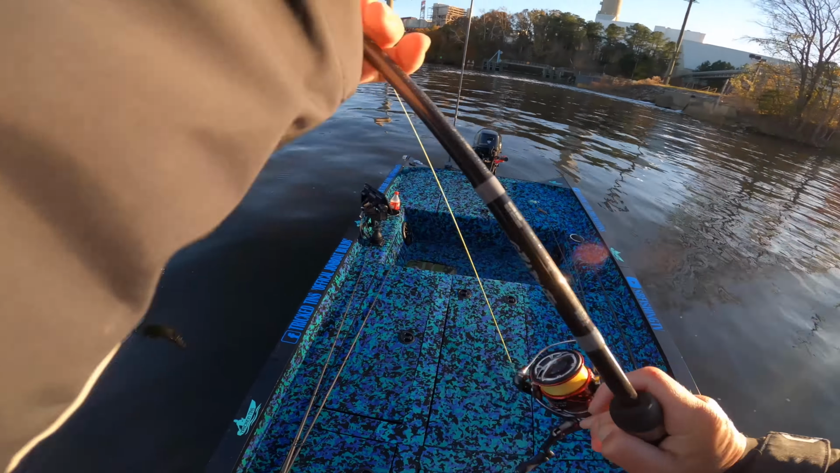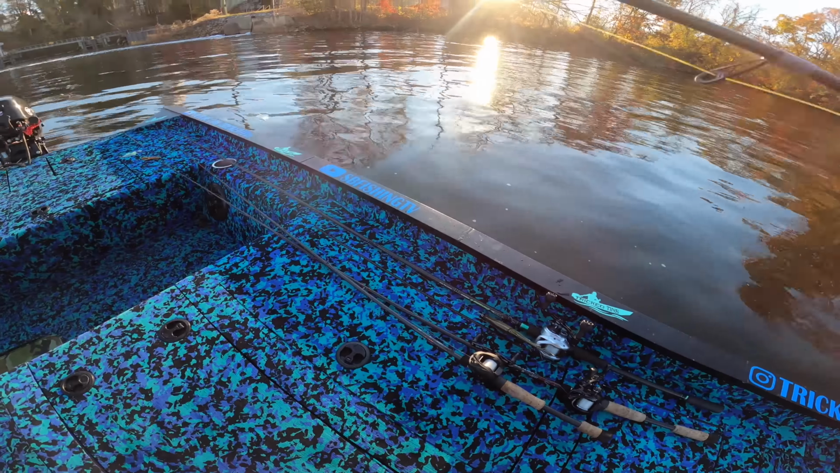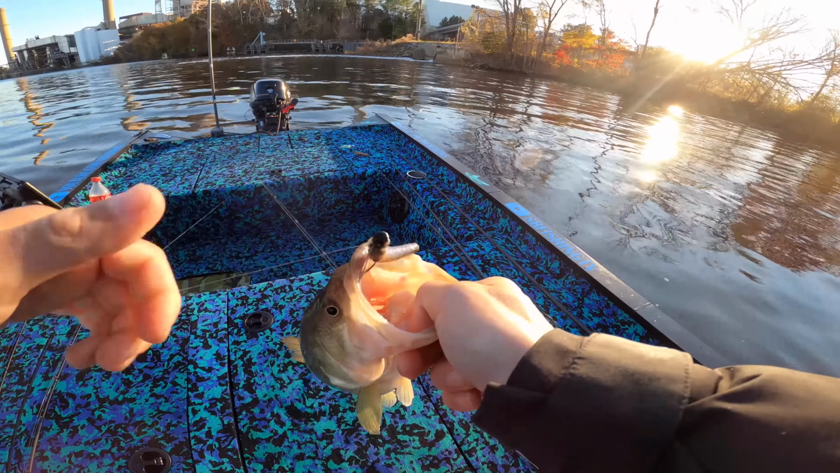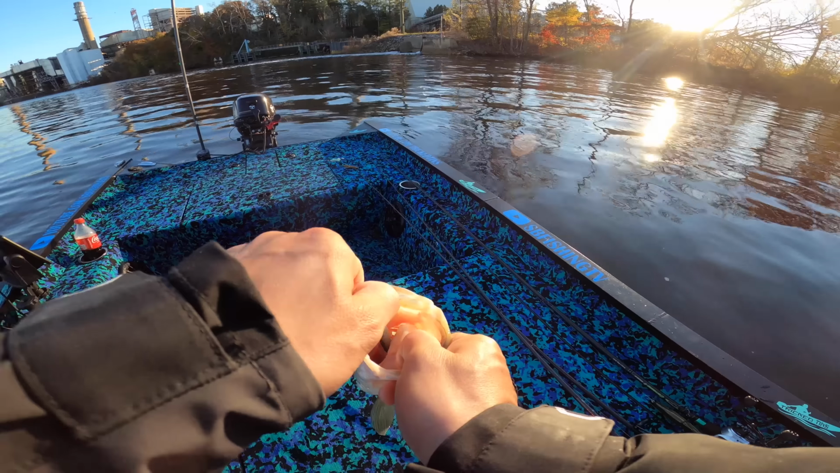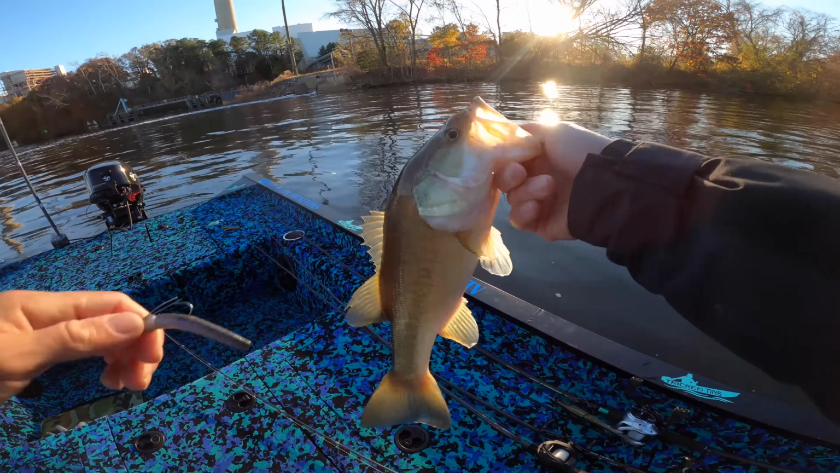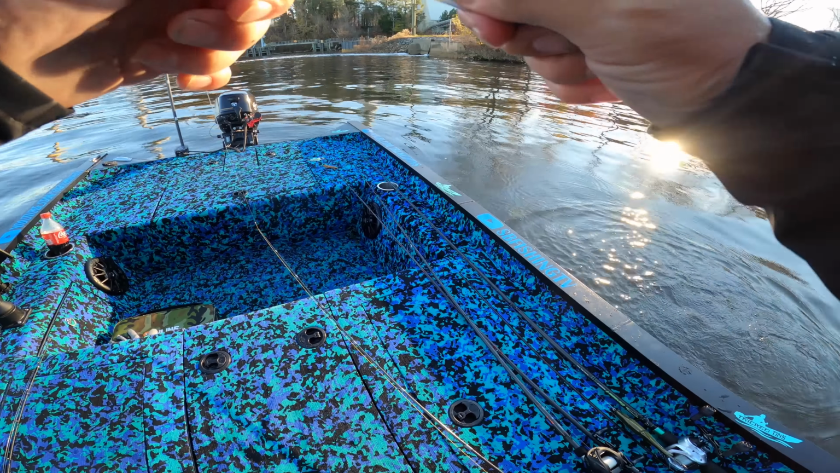Yeah. Another solid one. I've fished this tree 3 times over the last 2 days. It's out in like 14 feet of water. Solid fish on the Ned. That was the first fish I've gotten off of it.